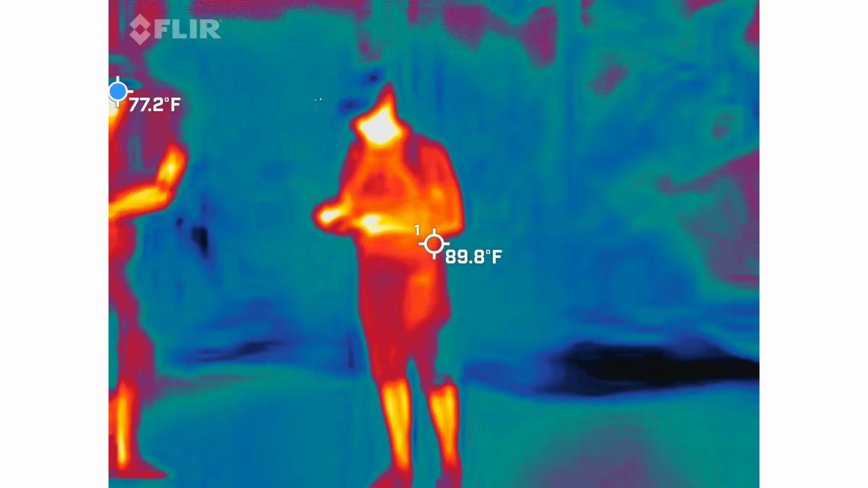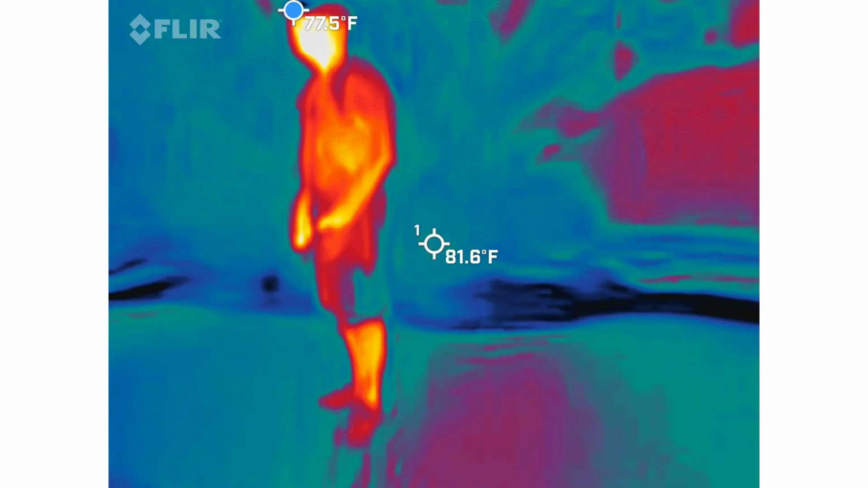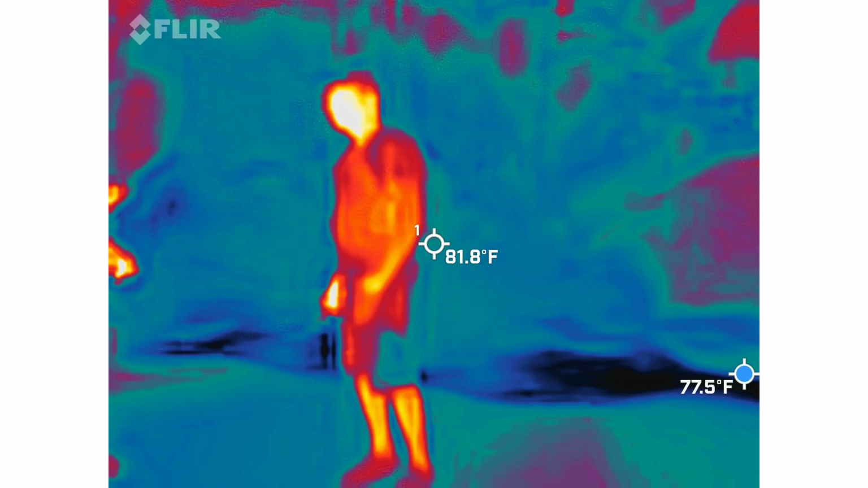Degrees having temperature change. How close are we to it? Pretty close. I don't actually get a whole lot of temperature drops on the floor, not just because we're in motion so much, but if we don't have those things ready, it's just an at the ready type device.